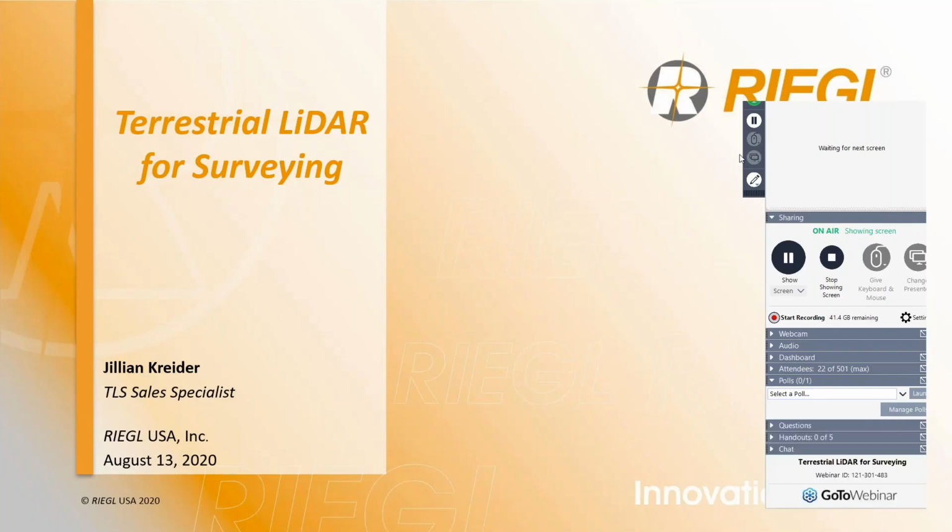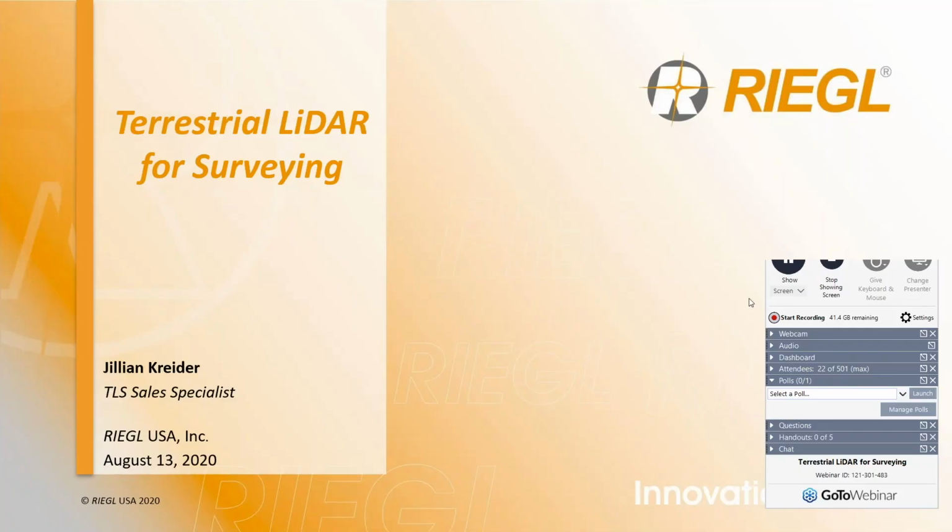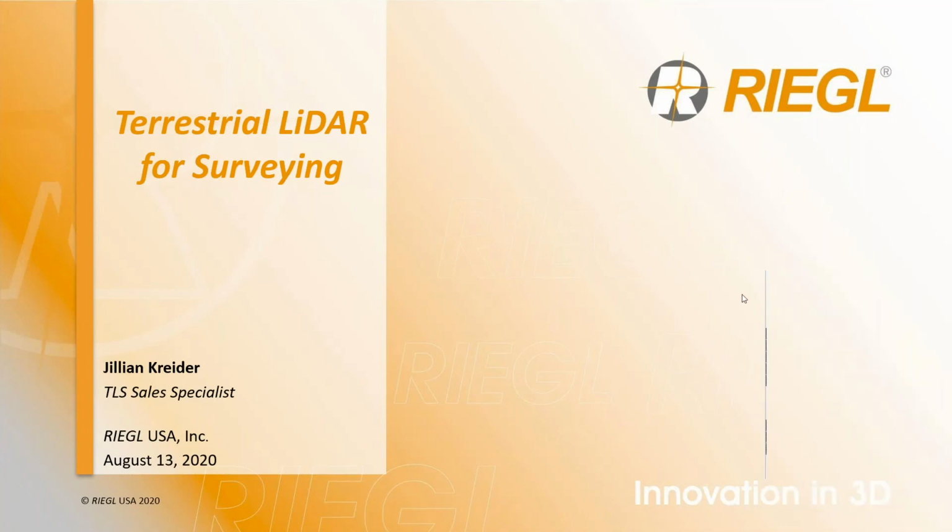All right, perfect. So just so you guys can see where we were at with everything, we had a pretty good number of you guys who are already using RIEGL LiDAR. We've got some of you guys who are not and some of you guys who would like to, which is always fantastic to see. So what we're actually going to go ahead and do now is get started once I can get my screen back up. Bear with me. All right, let me hide that, and then we should be good to go. Fantastic. Let me hide my control panel. Awesome. Okay, so let's go ahead and get started.